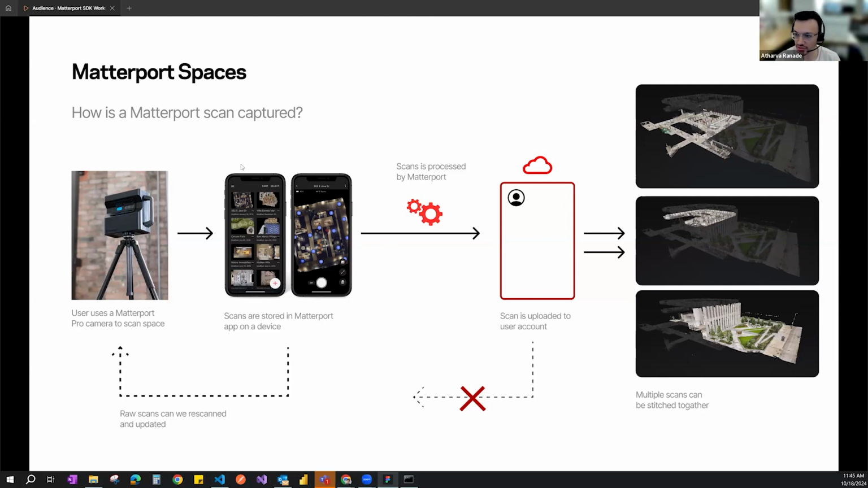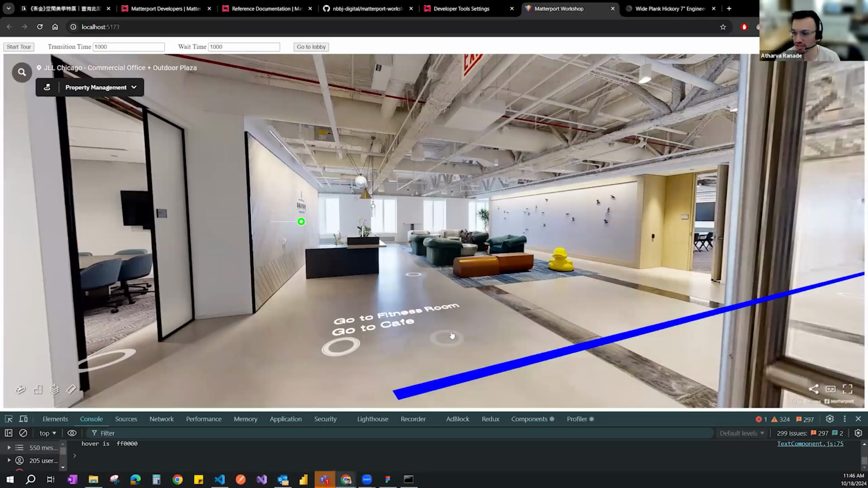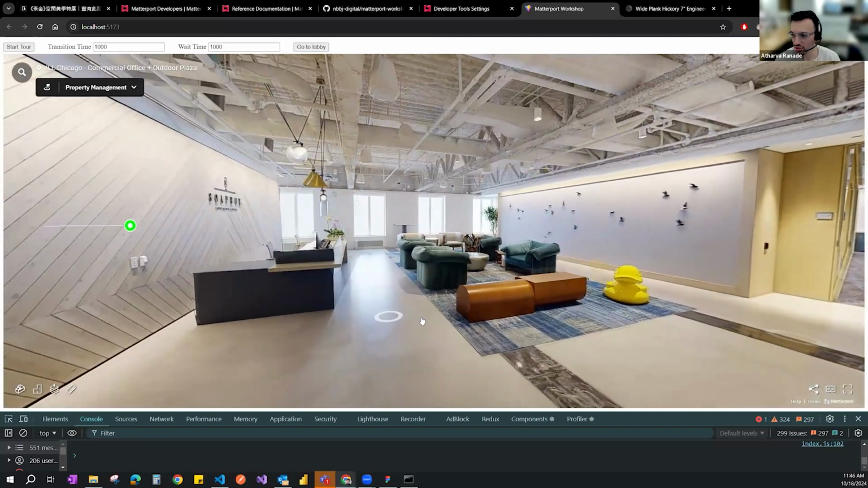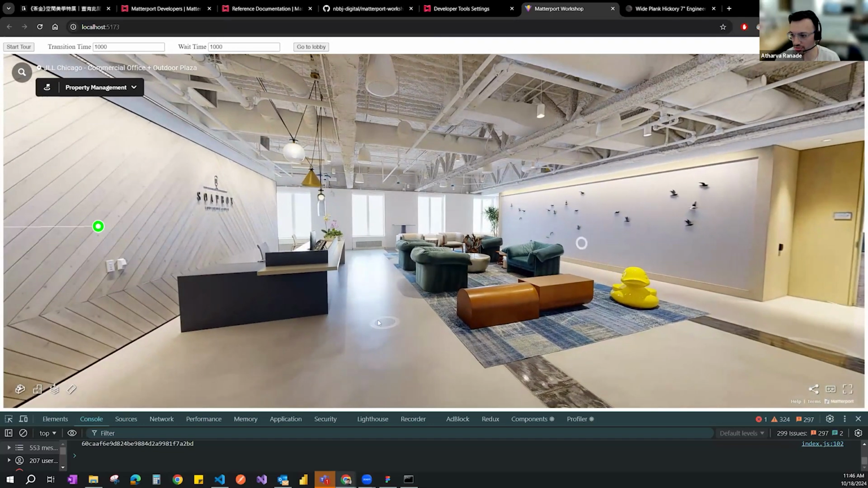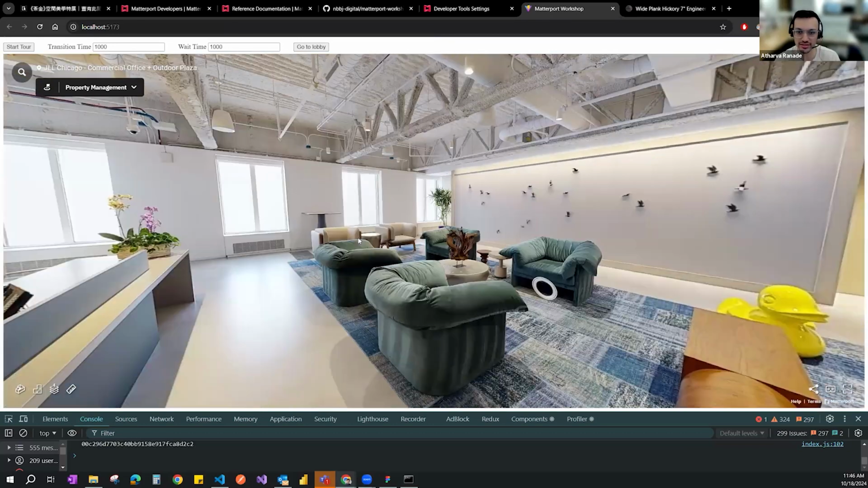After that, if you're happy with your scan, you would then upload it to your Matterport account that you all set up at the moment, and once it's uploaded, you would have Matterport stitch it together to create this immersive experience that we just went through. In that experience, you will notice that we are jumping from one scan to the next. If you closely look at a particular spot, you will see that it transitions to what it looked like in the next sweep.